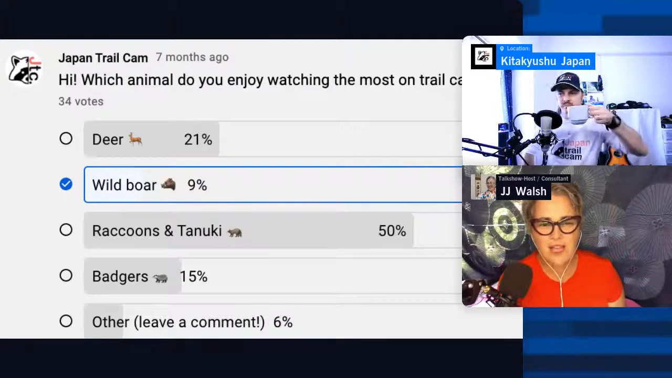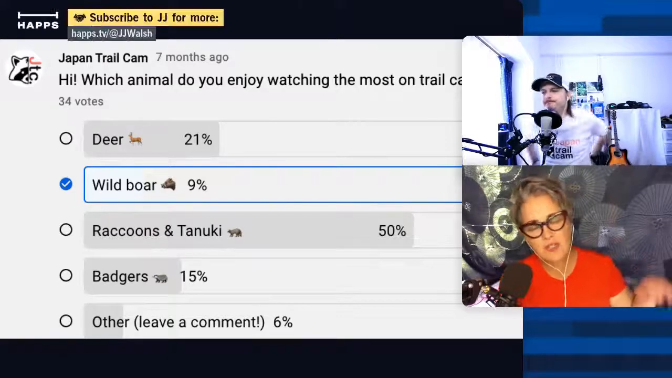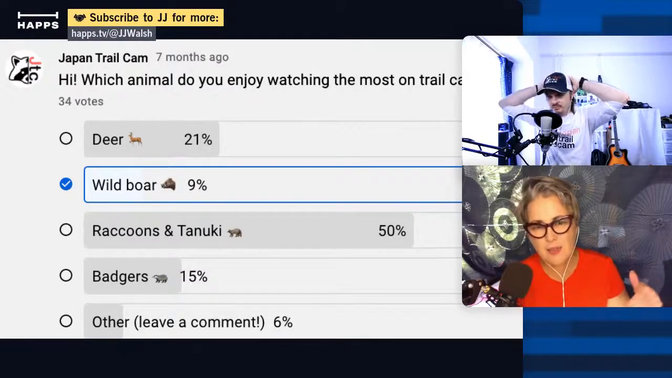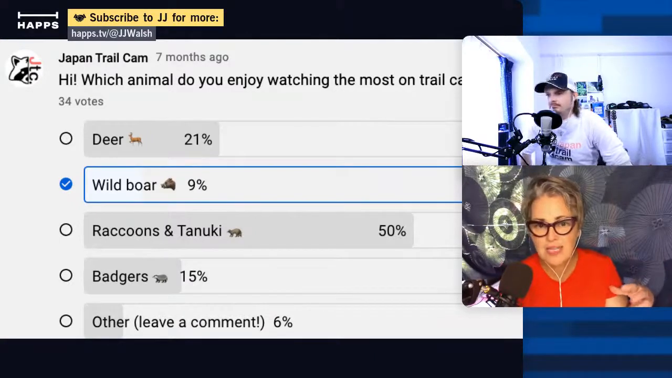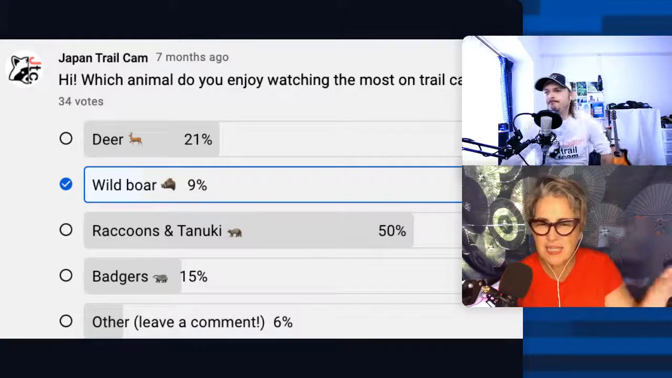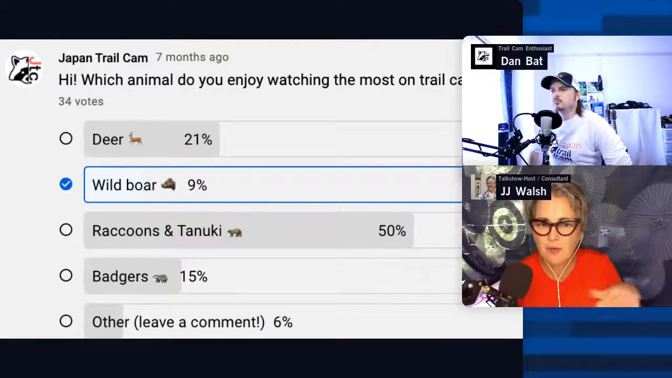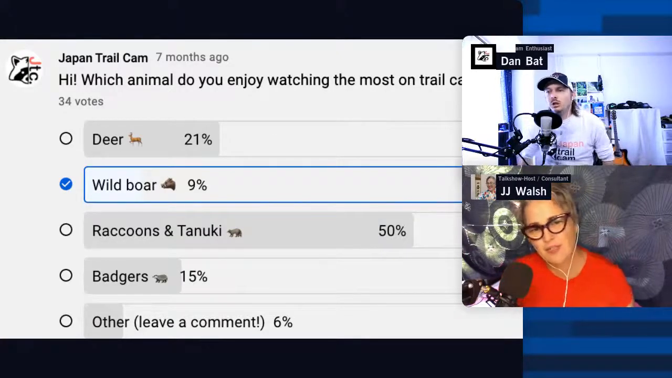What do the animals eat? Because if I go on a trail, I often see the trail has been dug up, so I know that's probably the wild boar looking for grubs or insects. Yeah, you hit it right on the head there. Deer might be eating some of the tree bark or plants. Raccoons and tanuki. Can you just tell us a little bit, what do the animals eat that you've noticed?